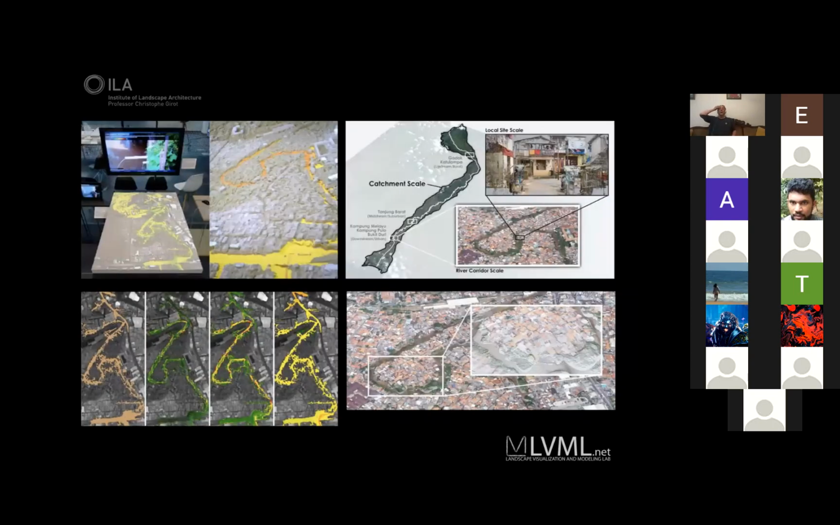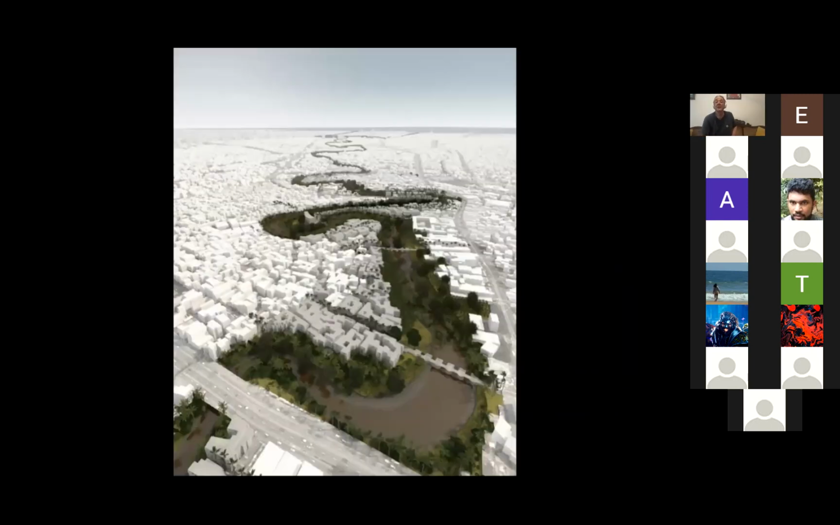And we worked with hydrologists, ecologists, foresters, architects, landscape architects, and sociologists, testing a variety of phenomena along this idea. What we really developed was this idea of a lineal park, a green park. You could call it a hedgerow system within the city that would connect the heart of Jakarta with the hinterlands.